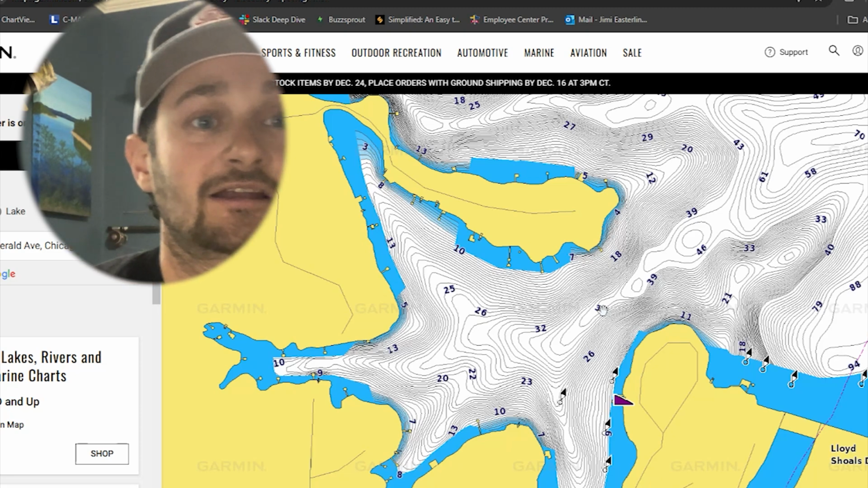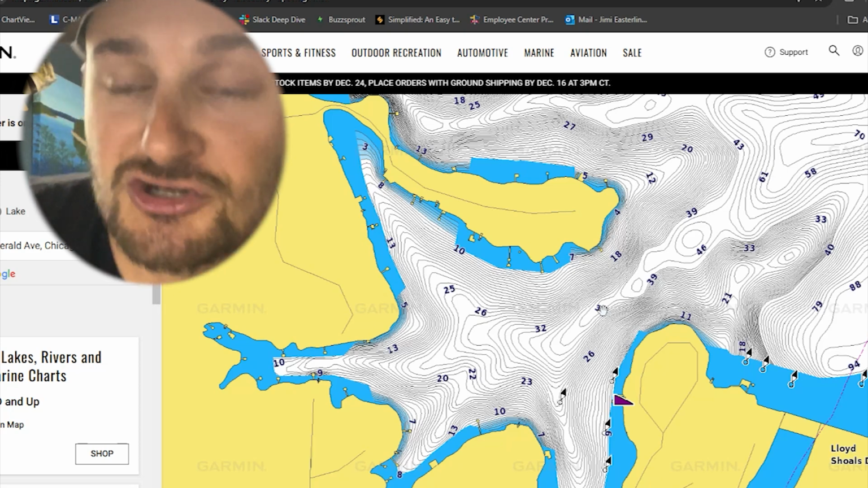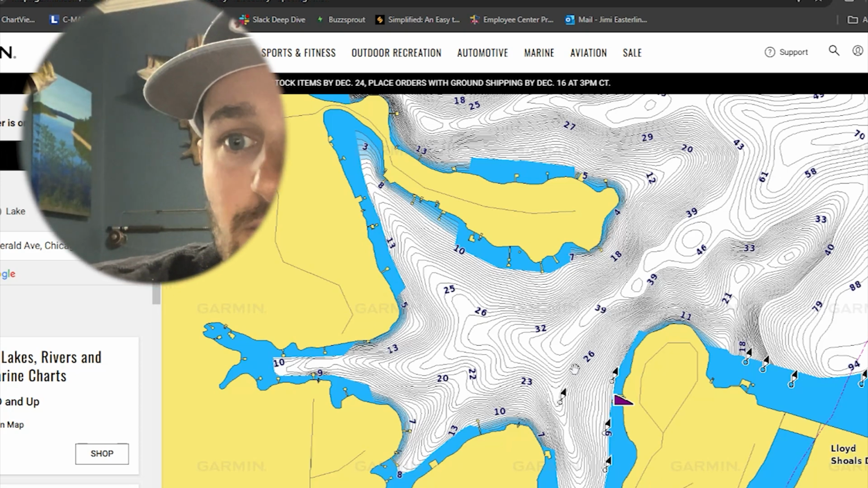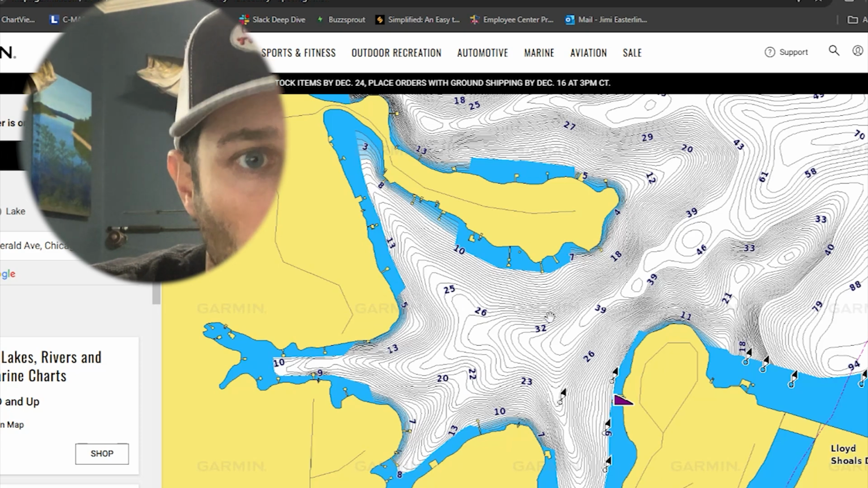This is not a blueback herring lake. I should have said that earlier. It's not a blueback herring lake, to my knowledge. I've tried to do some research to make sure. But you see how these little guts and these points, these fish are going to be staging up out here as it gets cold.